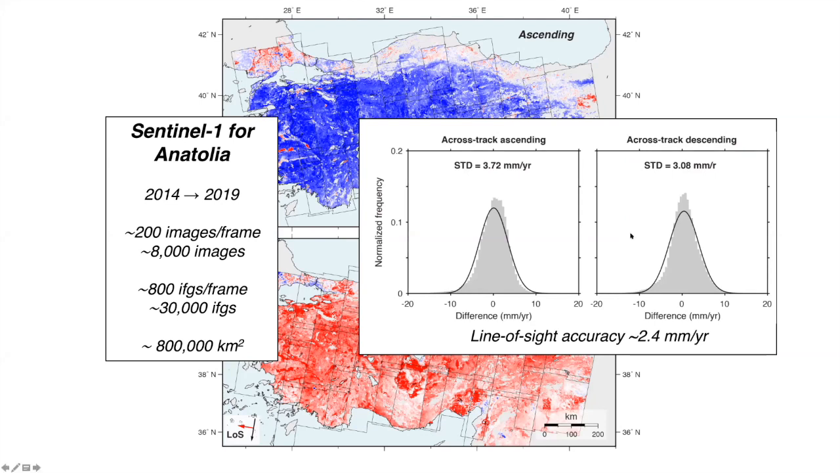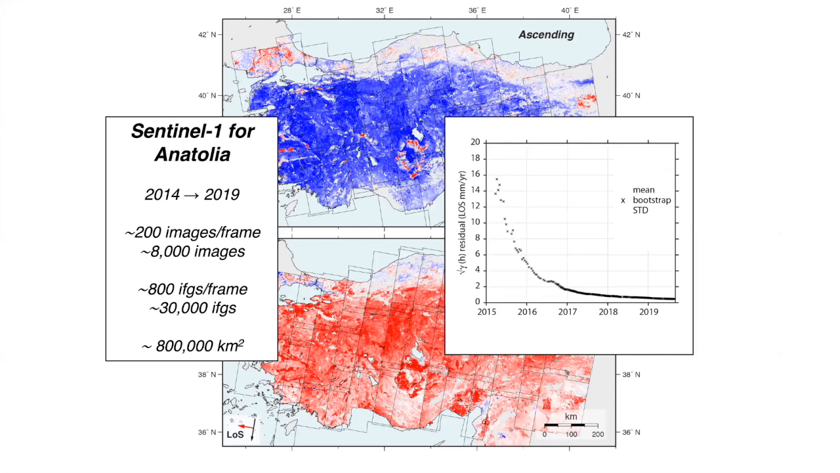So in this case, we're seeing an accuracy of about 2.5 millimeters per year on these measurements. We can also make another measurement of the accuracy of these line of sight velocities. So now I'm showing, remember I mentioned that there's some bootstrapping involved in the velocity estimation in LiCSAR.